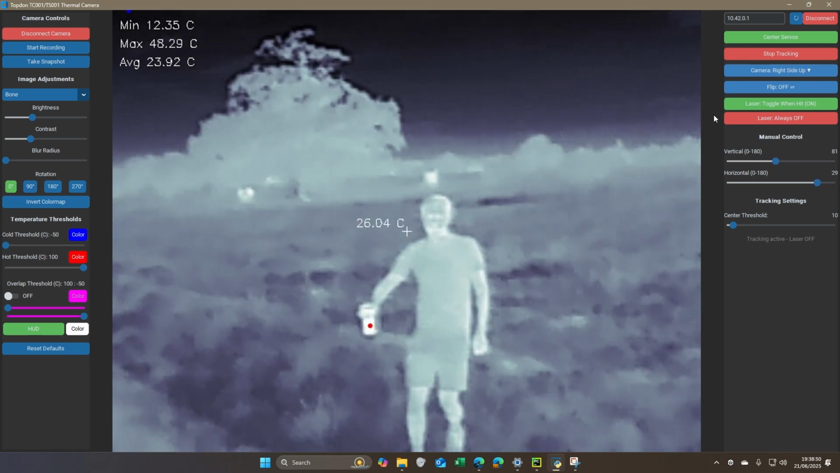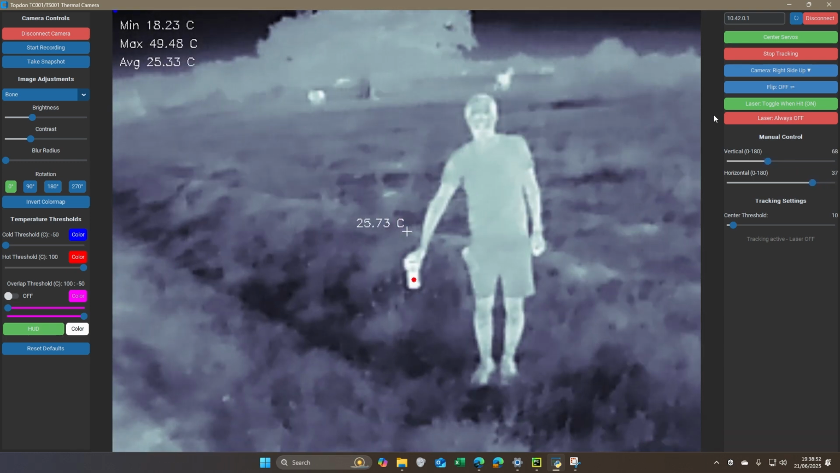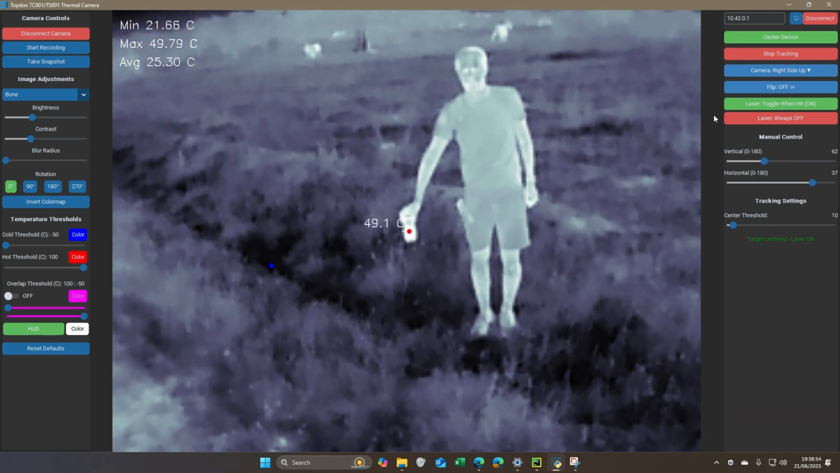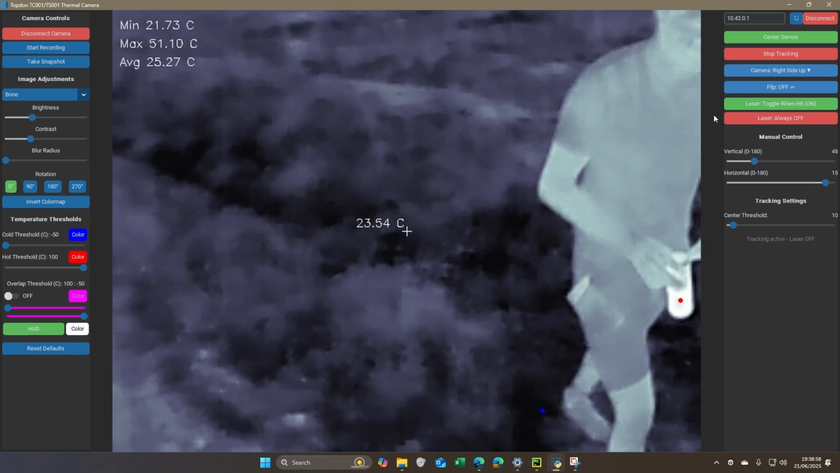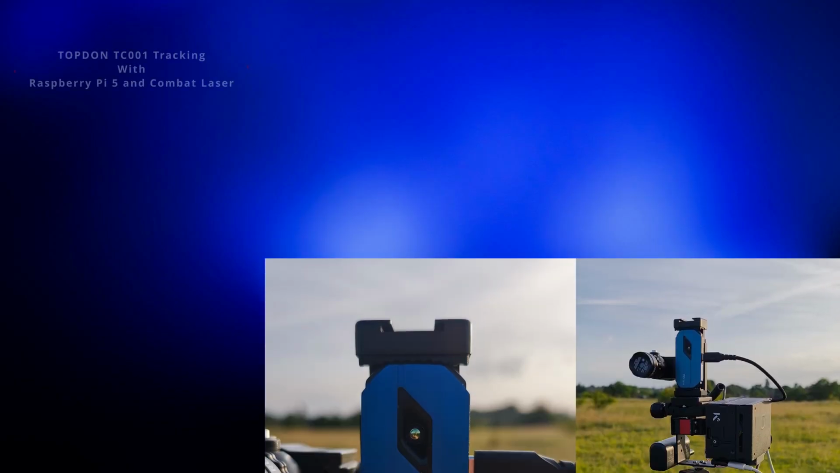So I'm getting very close now. Now the laser also has to aim itself further down. However, it marks the point perfectly and turns the laser back on. So that's basically all I've been working on.